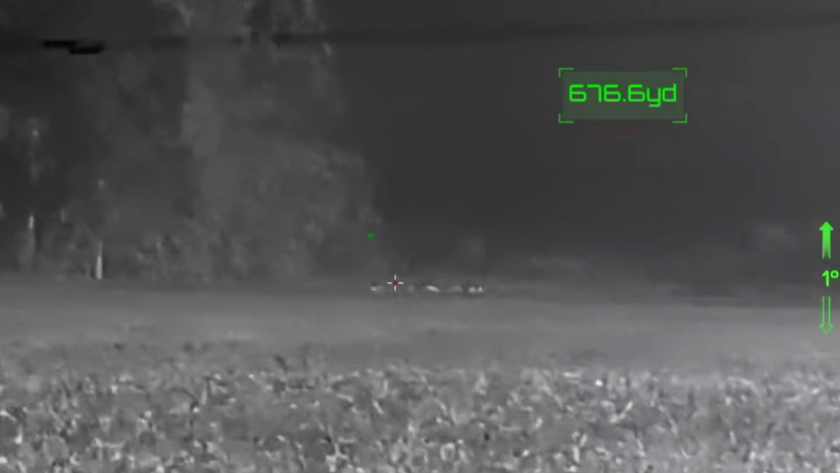I did find that switching through the different color modes on here, in my opinion, now maybe somebody else has a different take on this, or if you're colorblind or not, but some of the color options that are available, the green one that looks like the old Predator movie from the 90s, the red one on here, they were quite hokey. Even the rainbow one I thought was a little hokey.